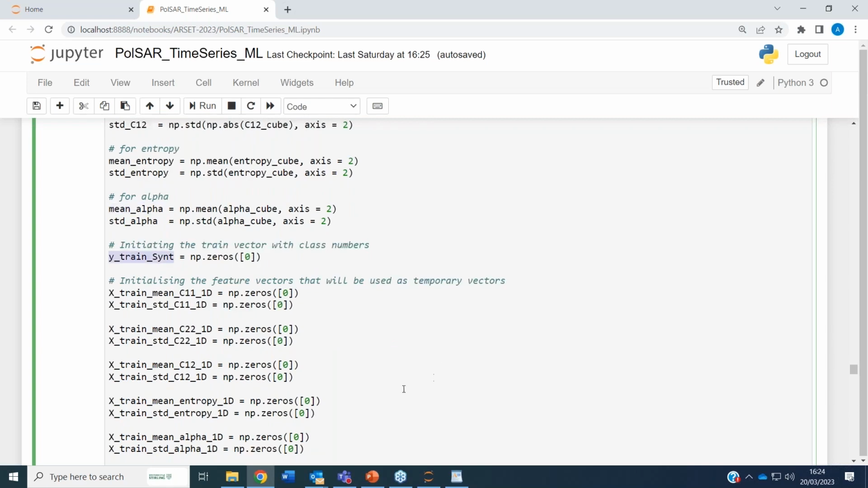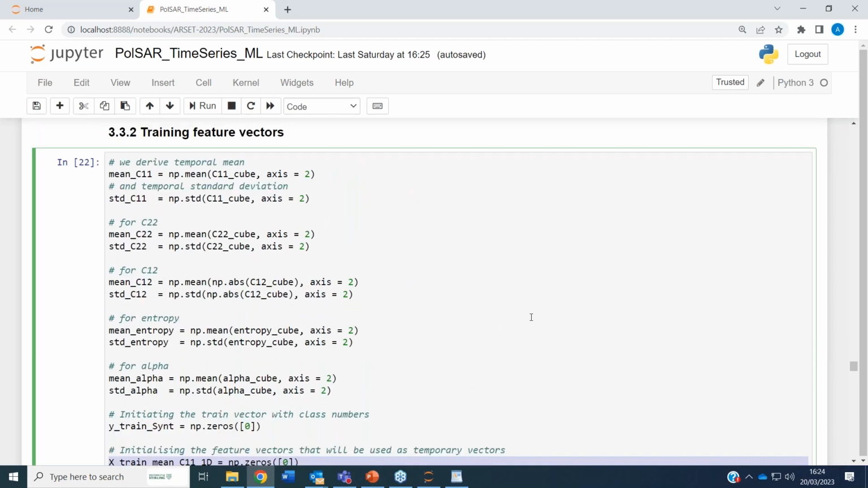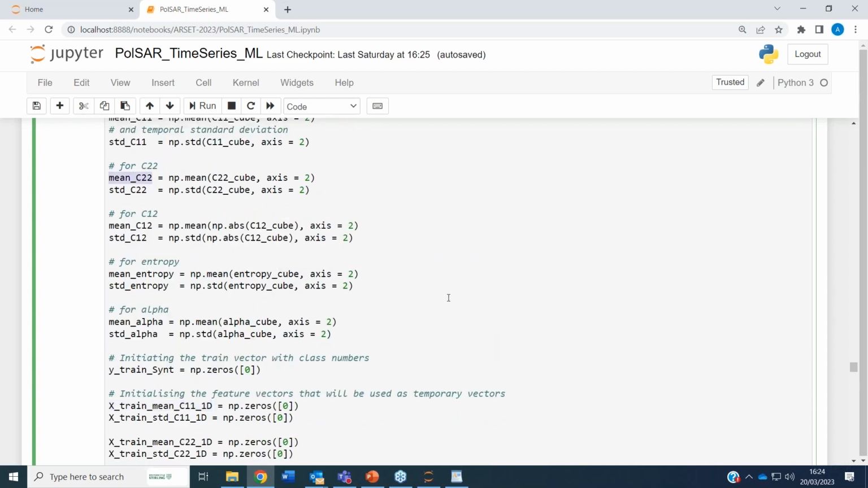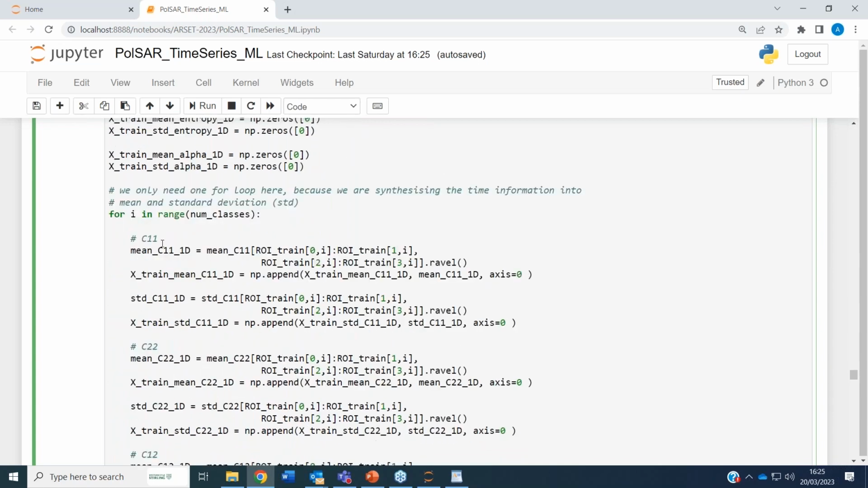Again, we need to initialize our target vector and initialize these 1D vectors. There are several ways you can do it. You can pile these things together into cubes and then feed the cubes after. I do the simplest you could think about, which is considering different 1D features for each of these temporal features that you are considering. So there will be a 1D training feature for the mean of C11, one for standard deviation, and so on.